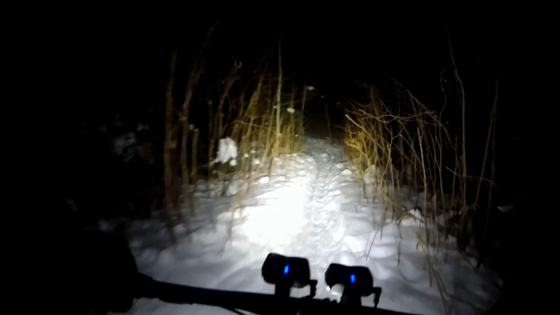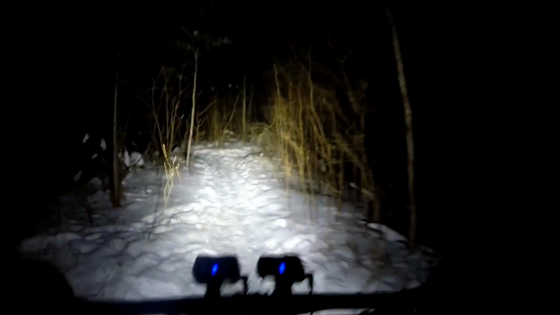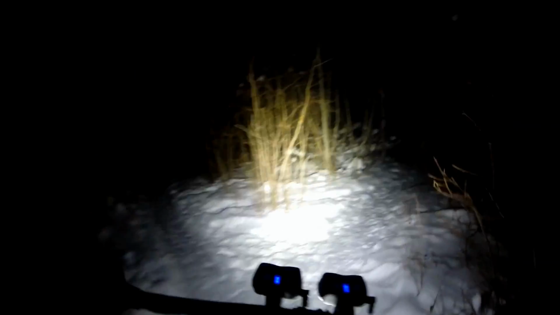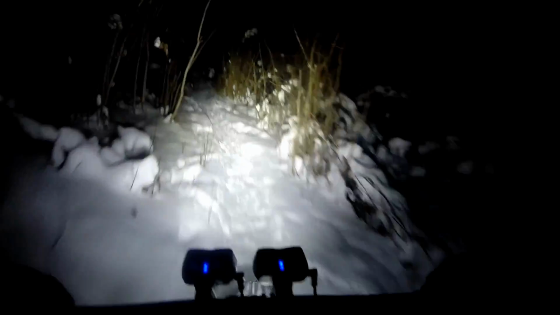Then the other thing is you come in here in the daytime and there's lots of conflict with walkers and dogs. That's why you come in here at night. No fat bikers coming down this trail today.